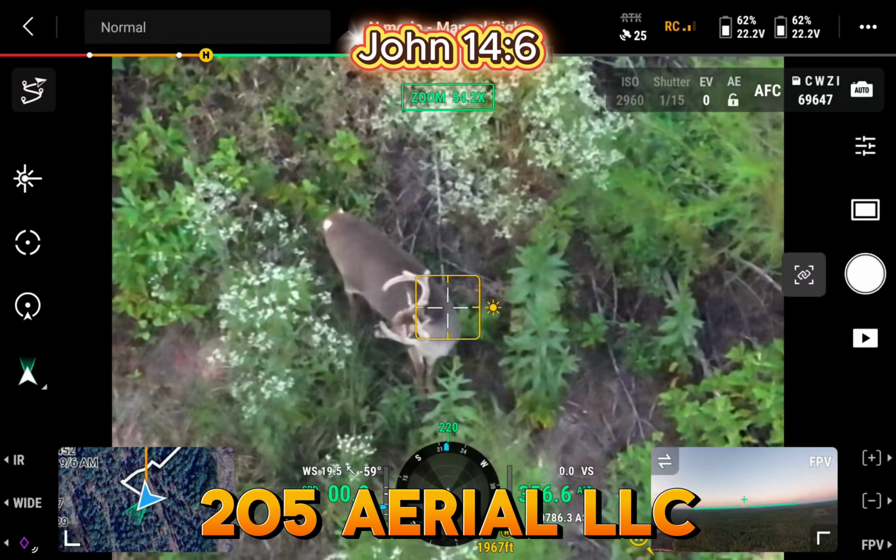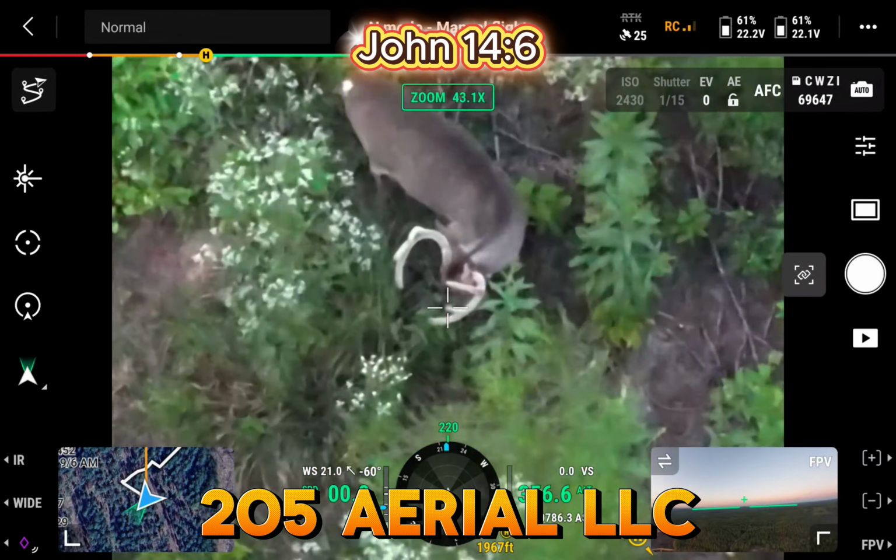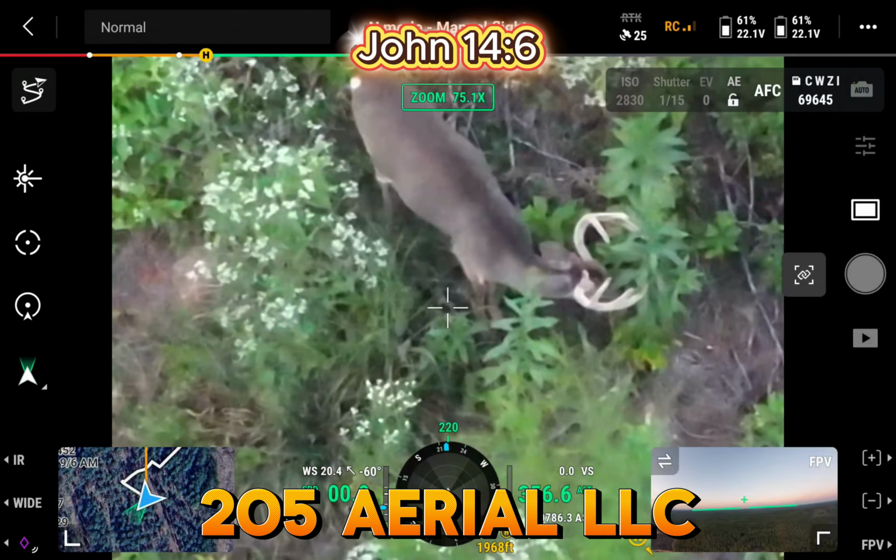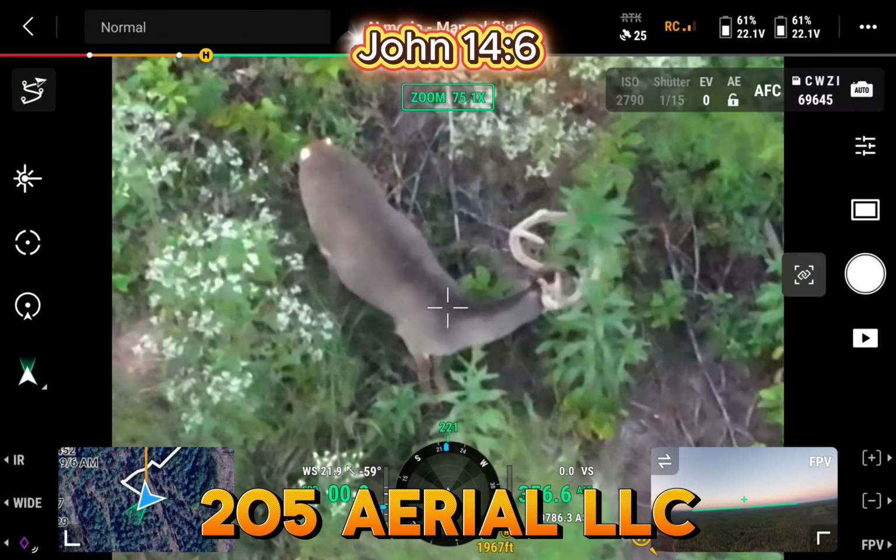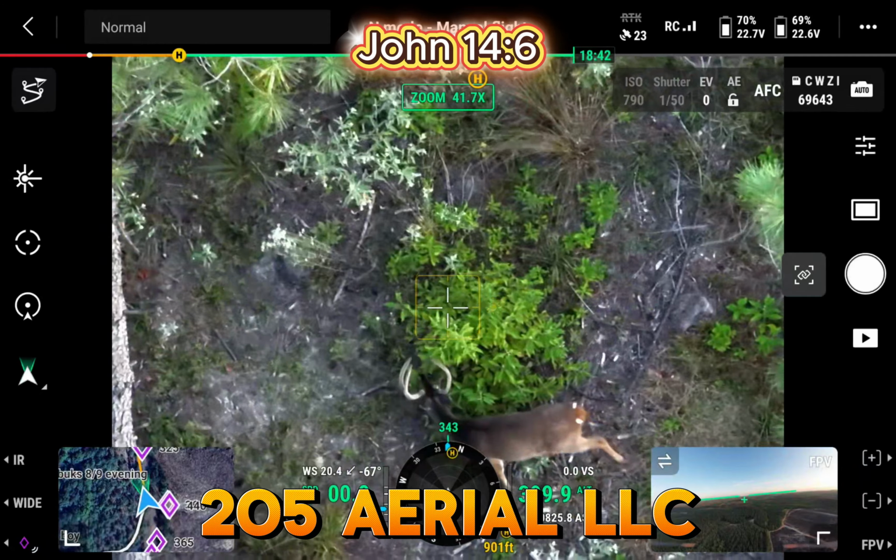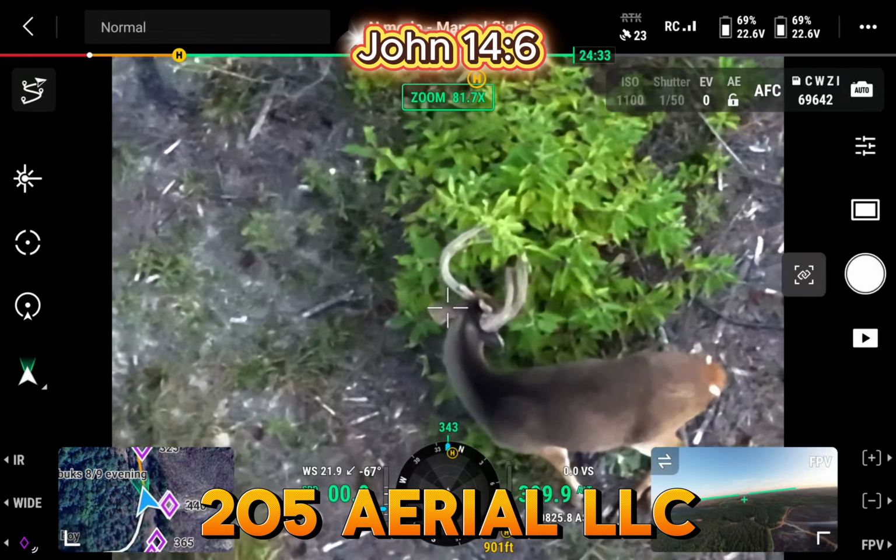I think I've said it probably 10,000 times at this point, but the velvet will be coming off in the next few weeks, and you can really get an idea how these deer look. I'm going to take some pictures of them today just to have for comparison, but they typically lose about 20% of their mass whenever all that comes off. So, all right, these bucks finally got up on their feet. We're gonna watch them for a little bit, take some pictures and all that stuff.